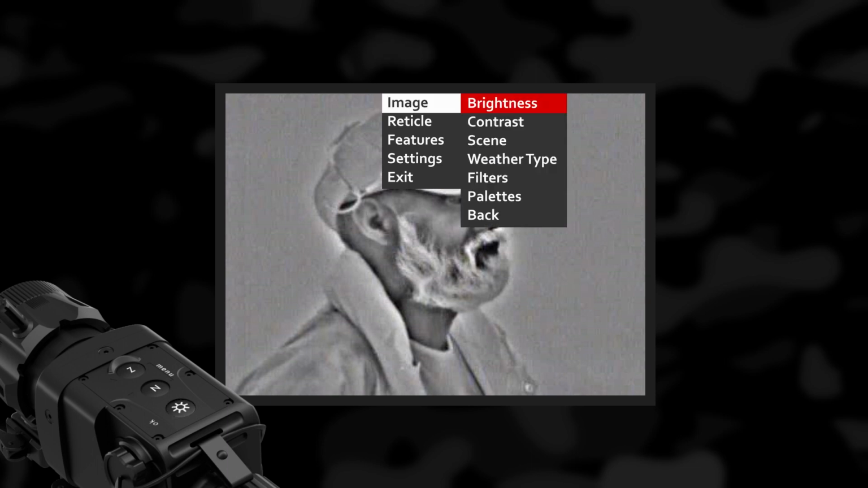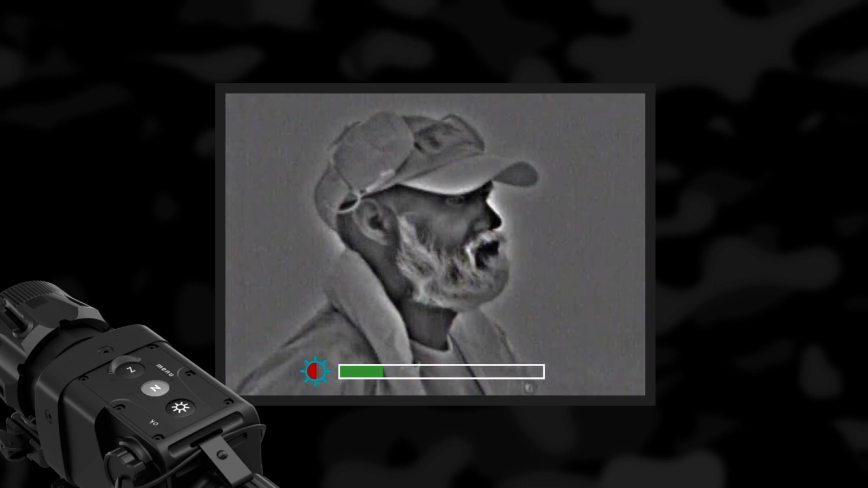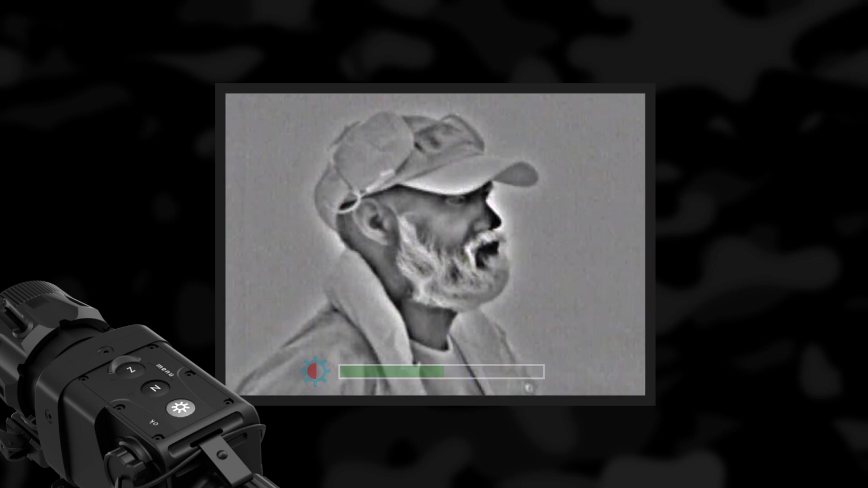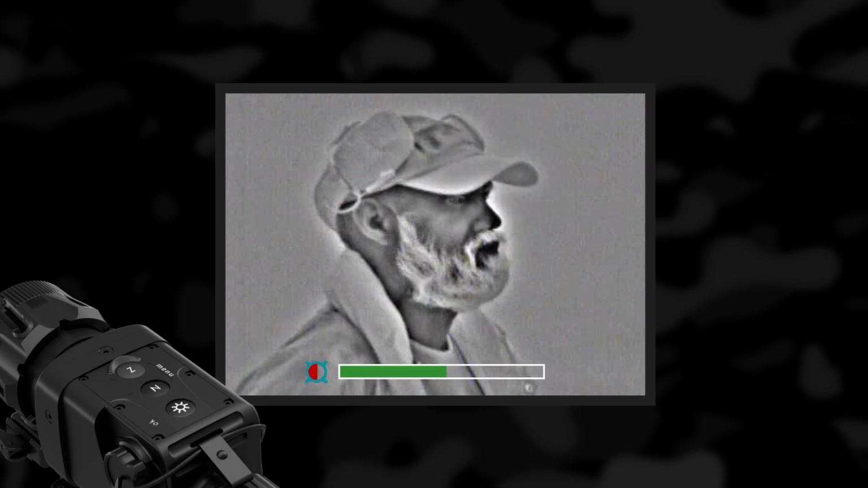Image. Brightness. Selecting brightness allows setting your own user-defined level of image brightness. Contrast. Selecting contrast allows setting your own user-defined level of image contrast.